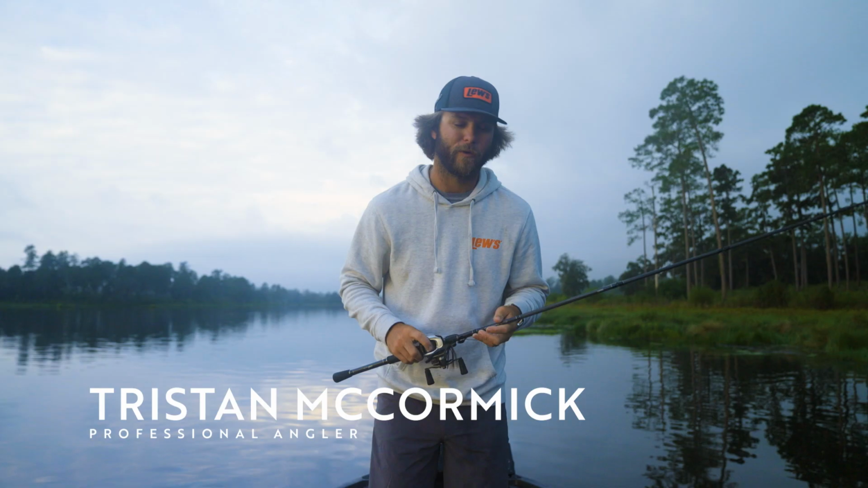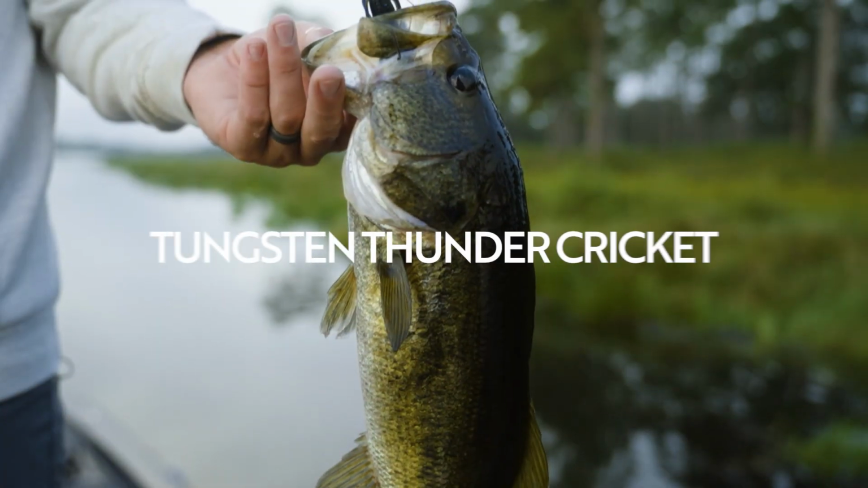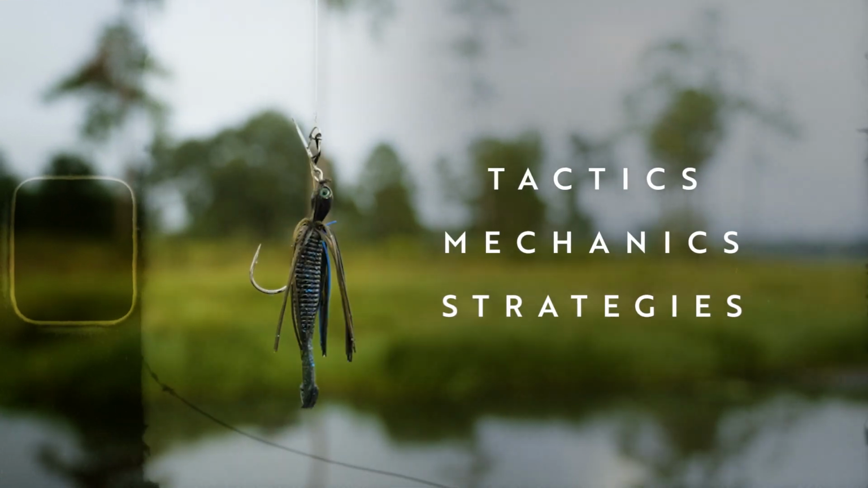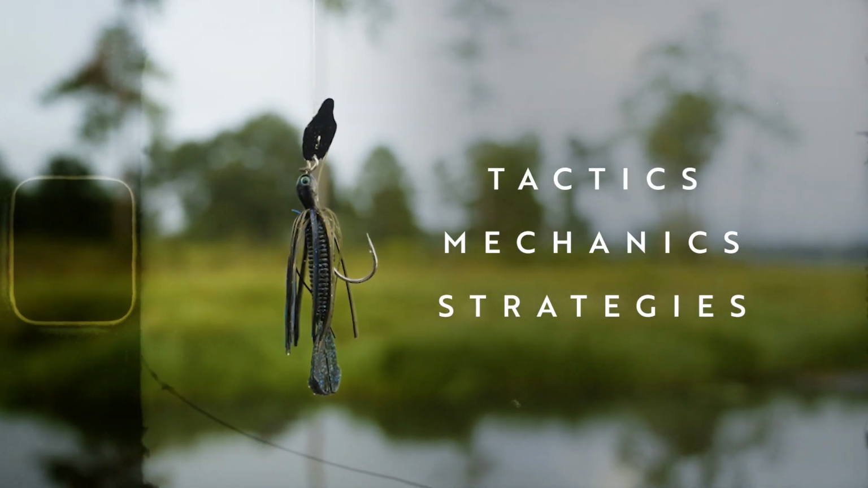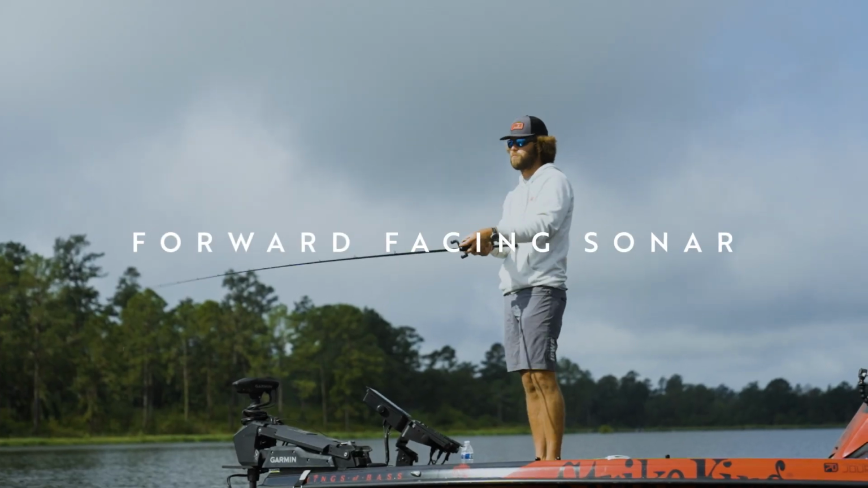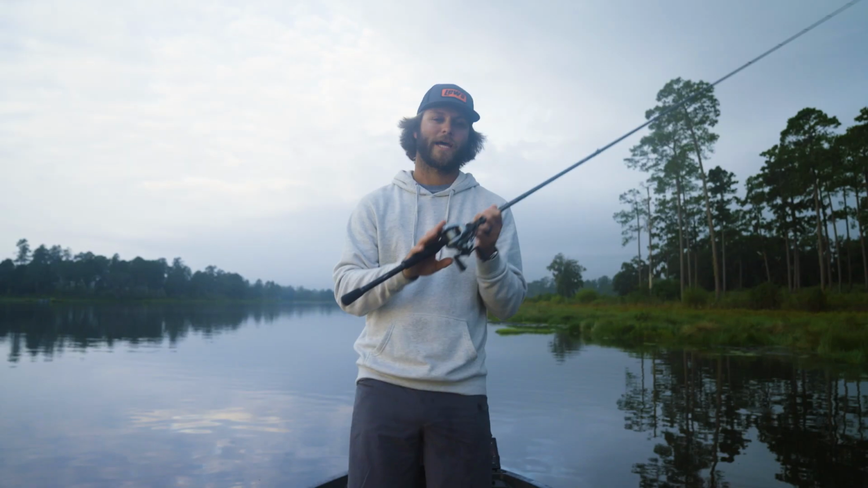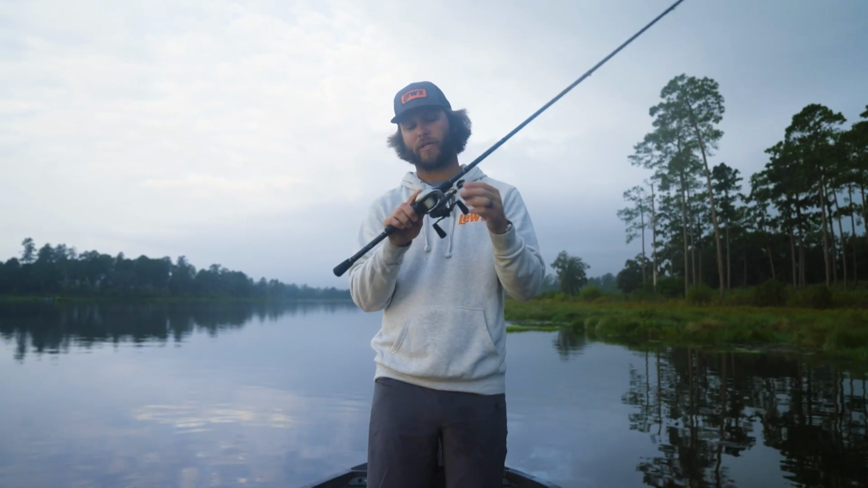Today we are going to be doing a next level spotlight series using the Tungsten Thunder Cricket, but we're going to be talking about the tactics, mechanics, and the strategies with our forward facing sonar using the Strike King Tungsten Thunder Cricket. All right, guys, so the tactics I use behind when I'm throwing the Tungsten Thunder Cricket.